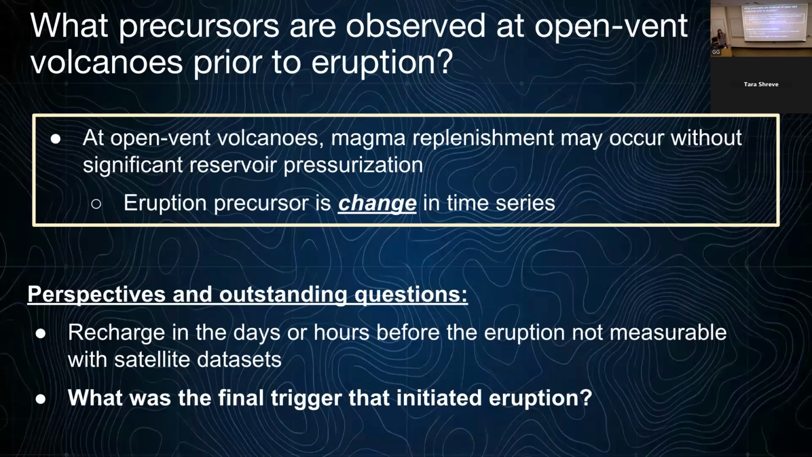To go back and answer our science question from the beginning of the presentation: in terms of precursors at open vent volcanoes, Ambrim is one example where we demonstrated the importance of the eruption precursor being the change in the time series. And this really emphasizes the necessity of having a long time series in order to establish the background for a volcano, which many observatories have been working towards establishing for many decades.